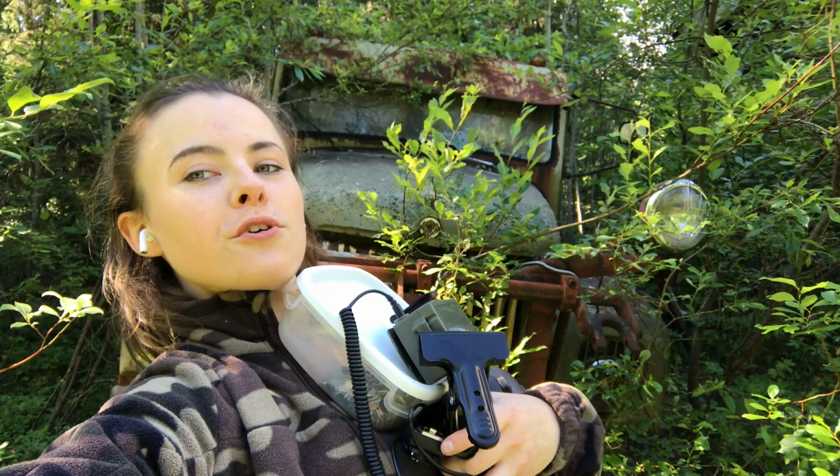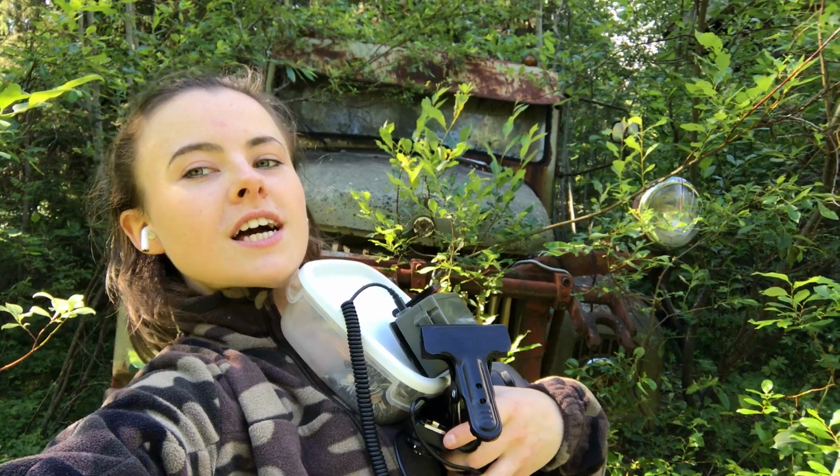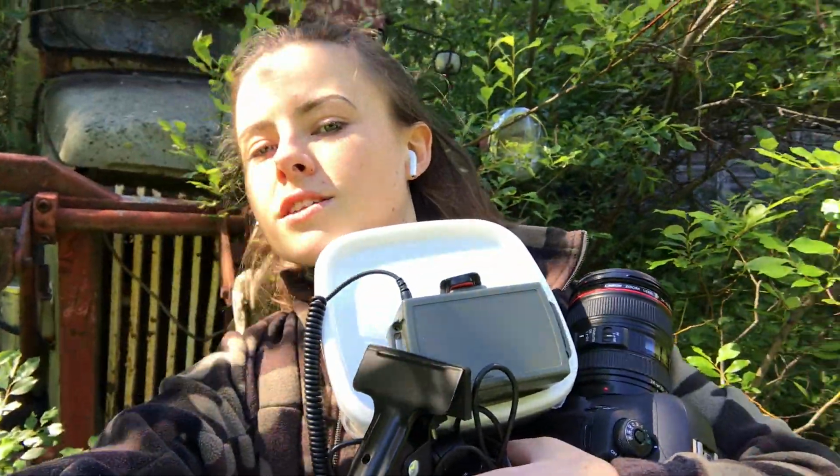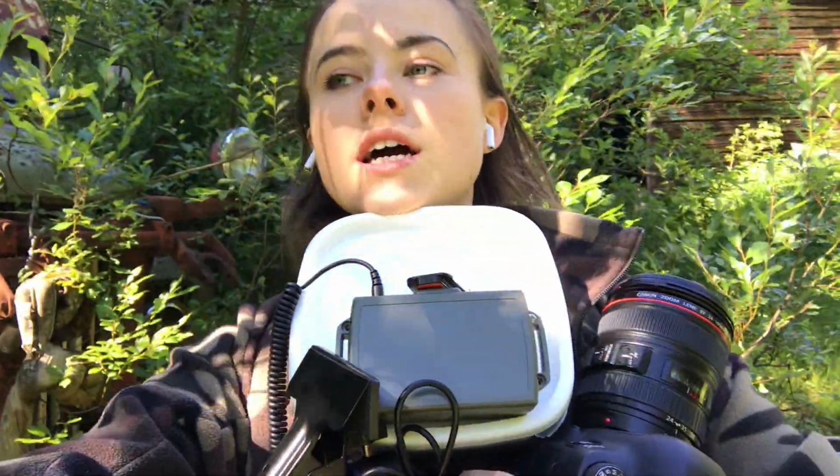It's day 3 of the camera trapping truck project, and I'm setting up the camera in the truck once again because I was pretty happy with yesterday's shot.